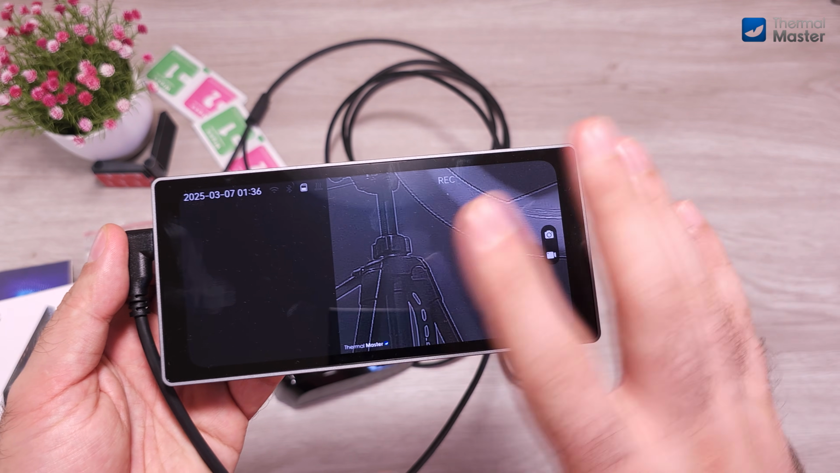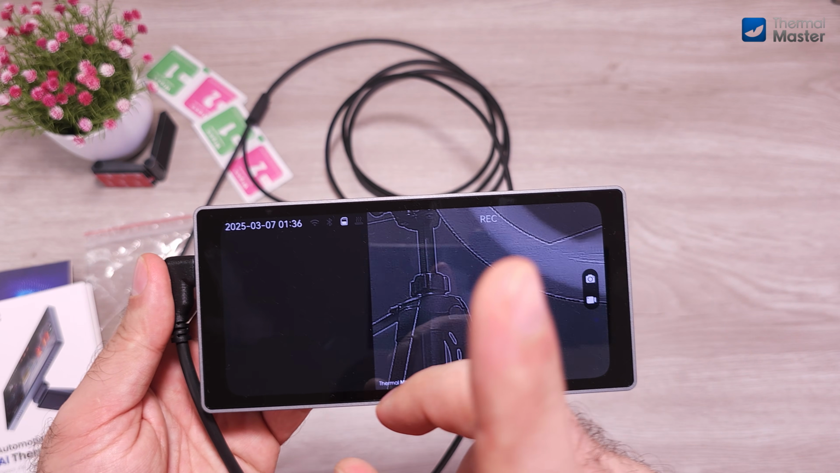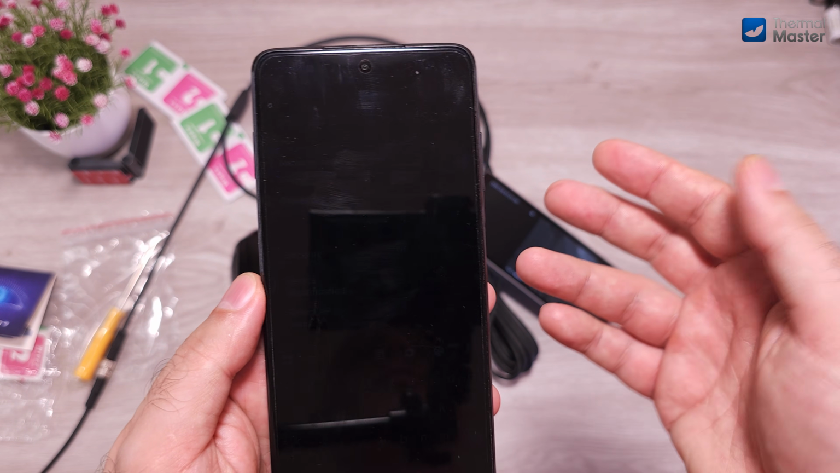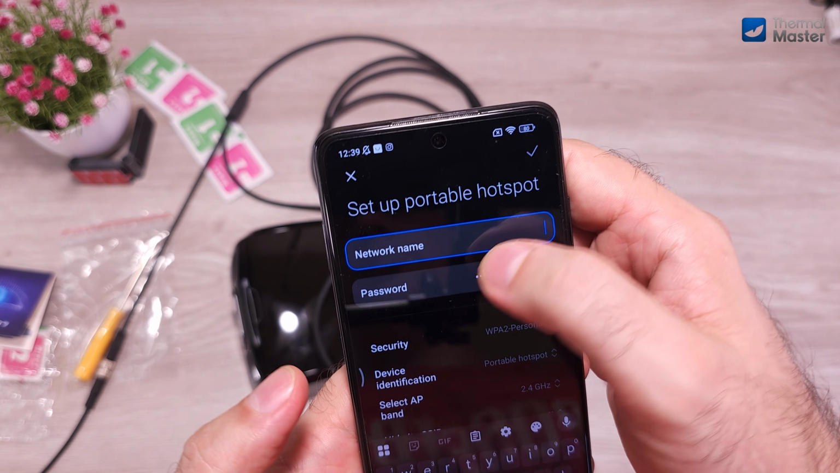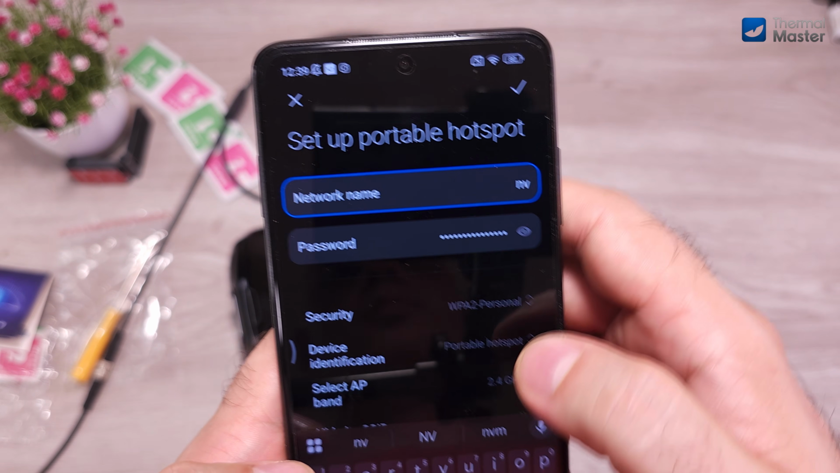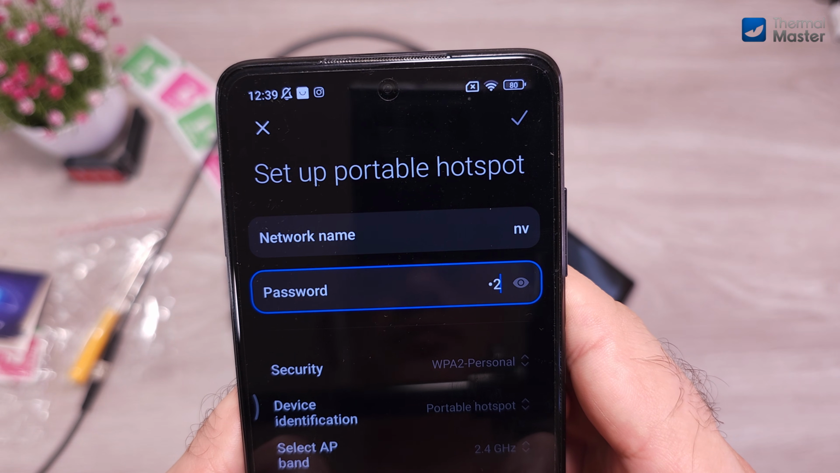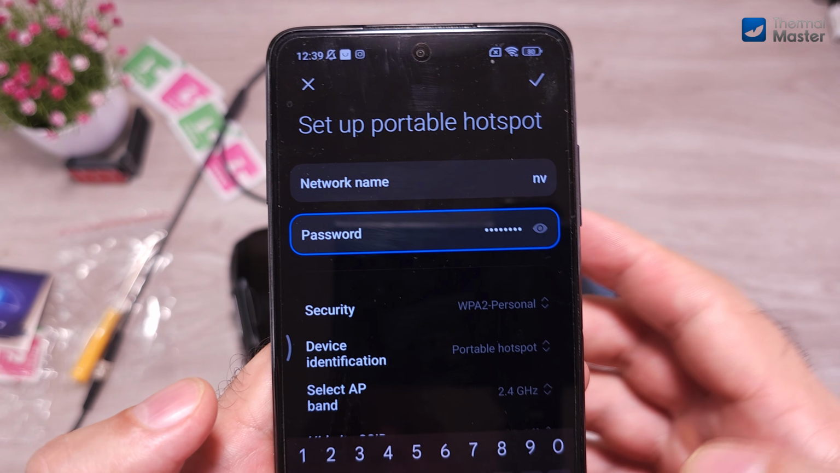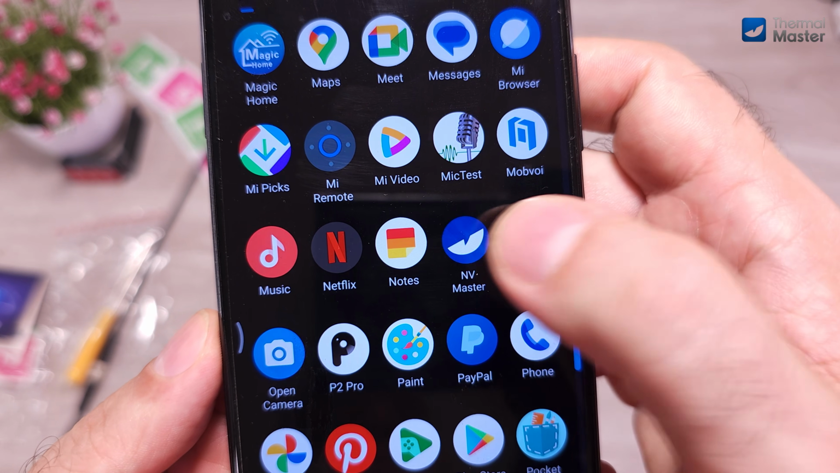As you can see, the voice commands are very usable, so now let's see how to stream it to an Android or iOS device. Once you turn on the Wi-Fi on the screen, you also have to enable the hotspot on your mobile phone, and you have to rename the hotspot to what was indicated in the user's manual, so NV, the name, and the password is 123456778. Simple. Then you have to open the NV Master app,